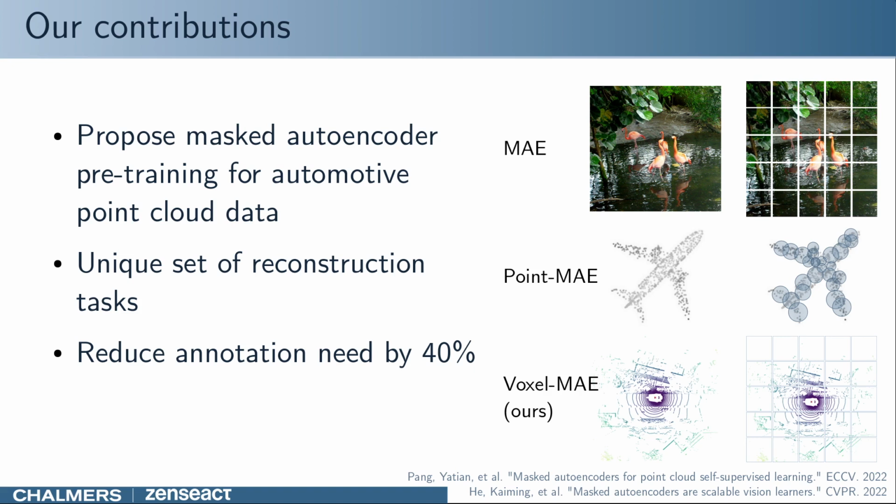While MAE originally was used for images, this type of pre-training has also been explored for point clouds. Similar to image patches of equal size, Point MAE divides the point cloud into clusters of equally many points. Overlapping clusters create redundancy and are not suited for sparse automotive point clouds with varying point density.